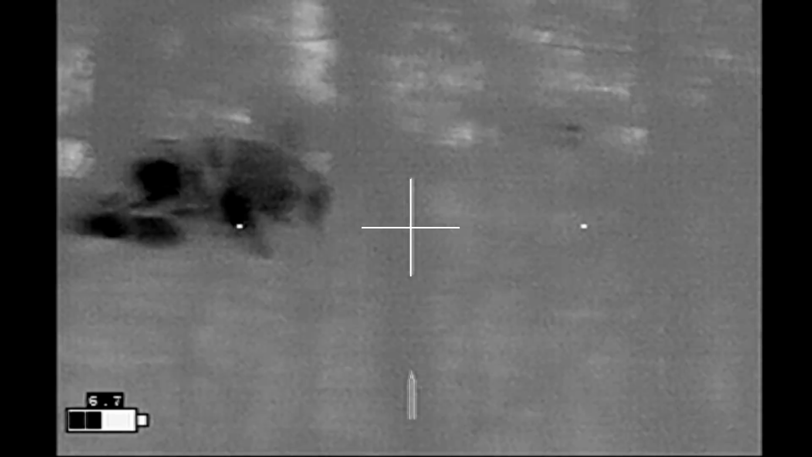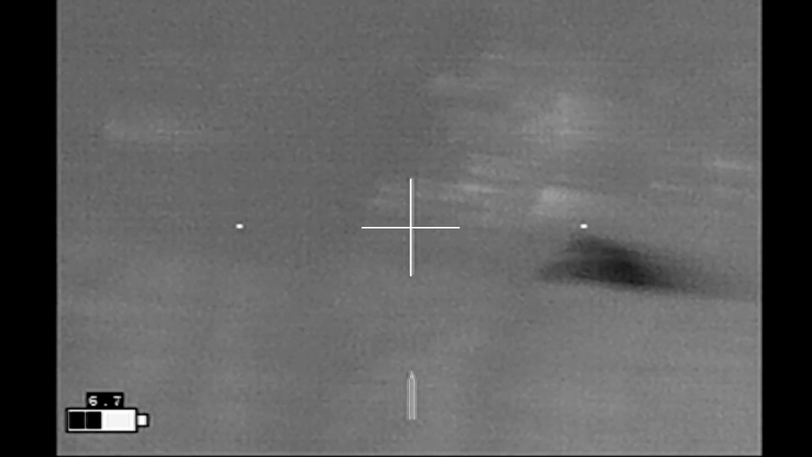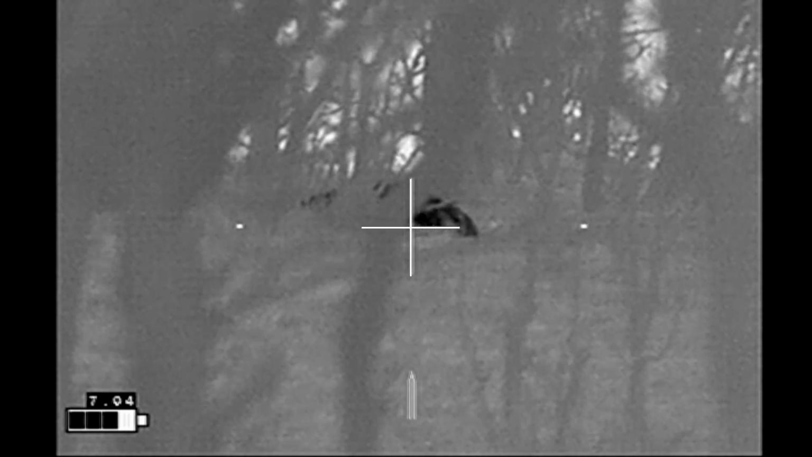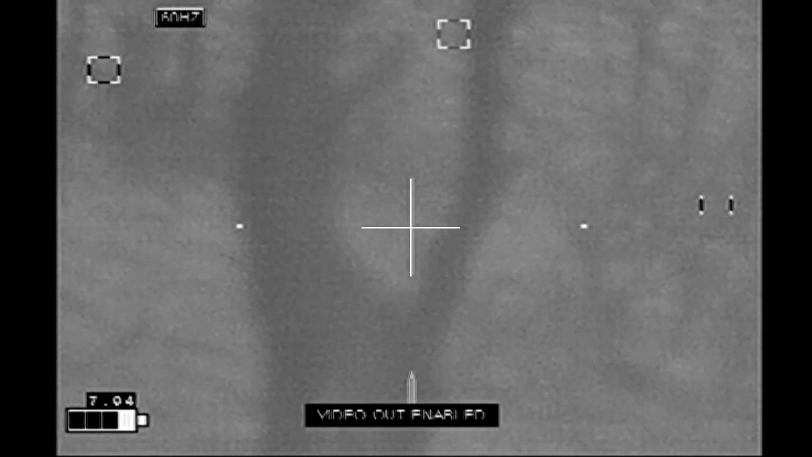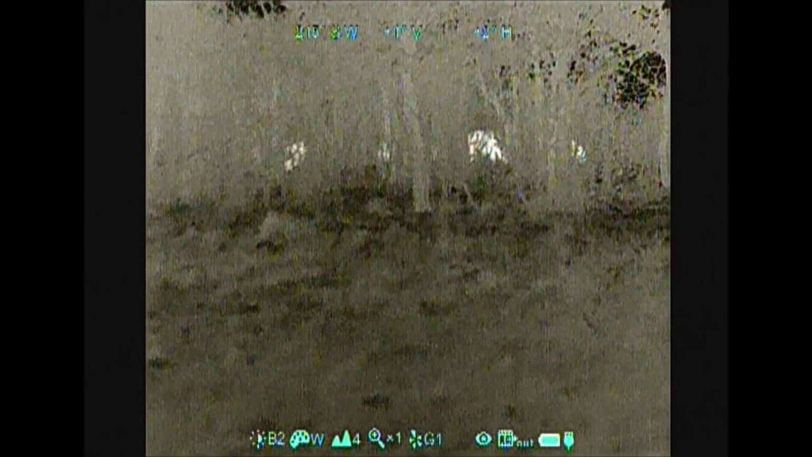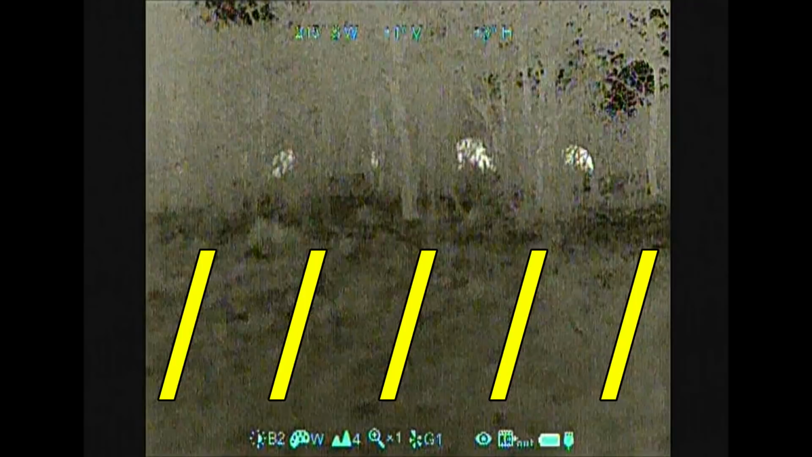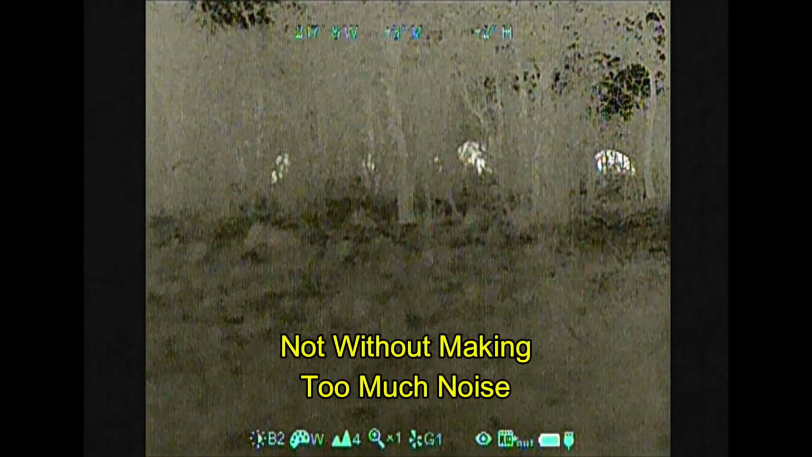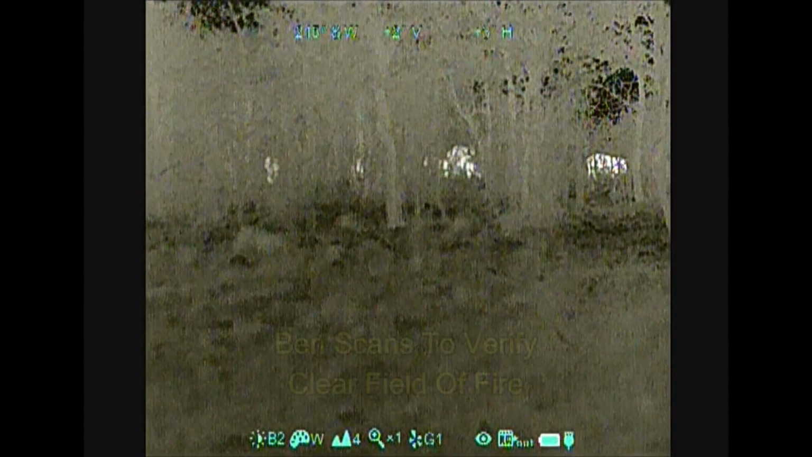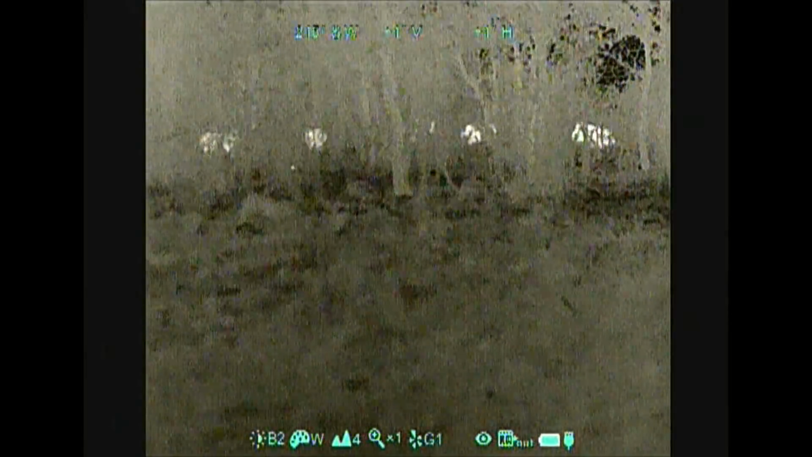And it goes down and the hogs run. And Ben starts shooting. Here's the view from Ben's perspective. This is that steep bluff face on the other side that we couldn't climb up to approach the hogs on the top. And he's just waiting for my first shot. There he goes. And here come the hogs, just as planned.